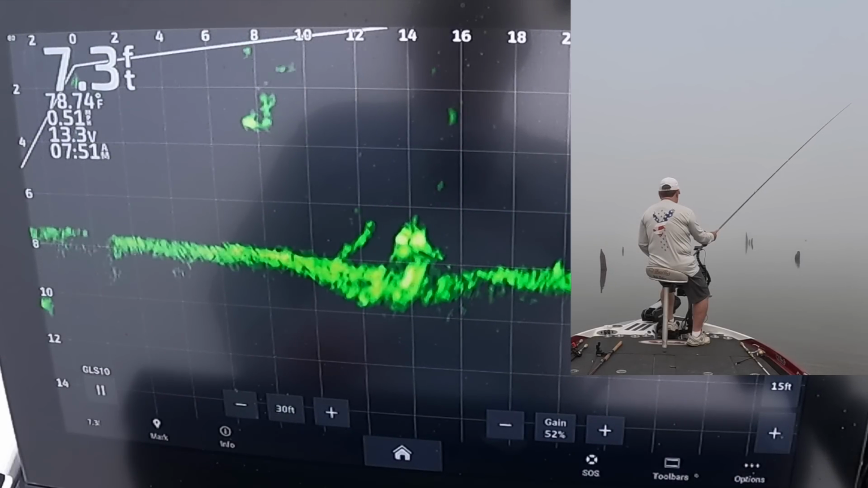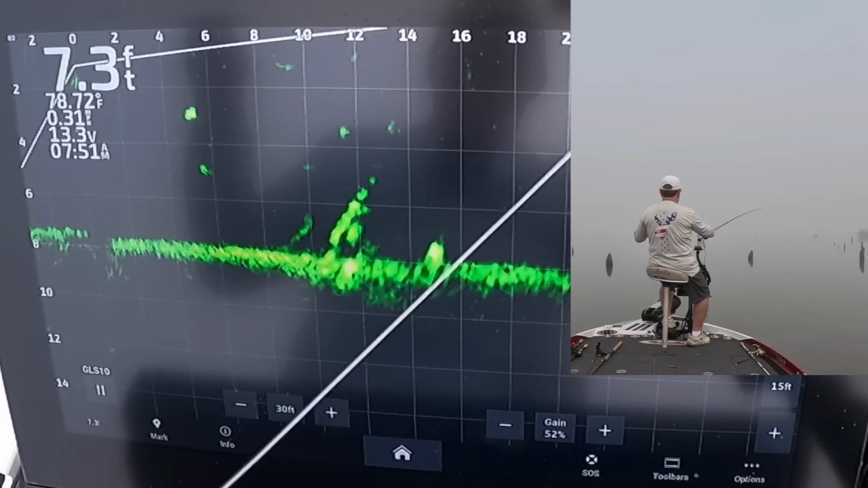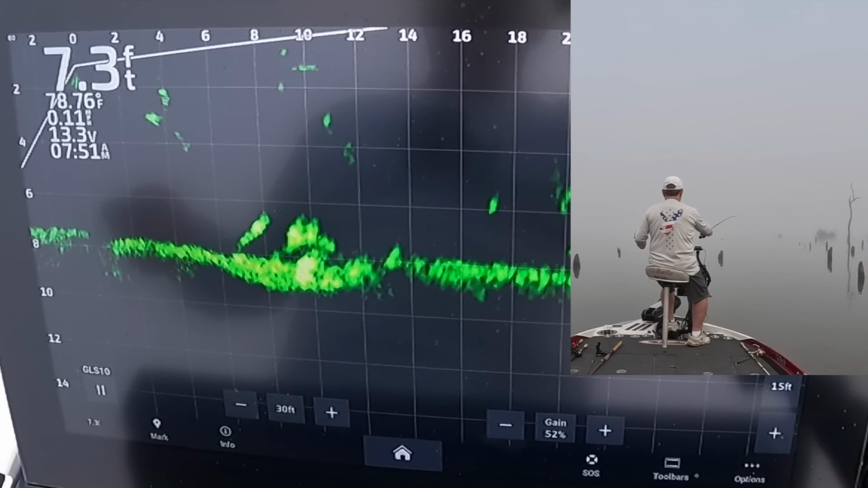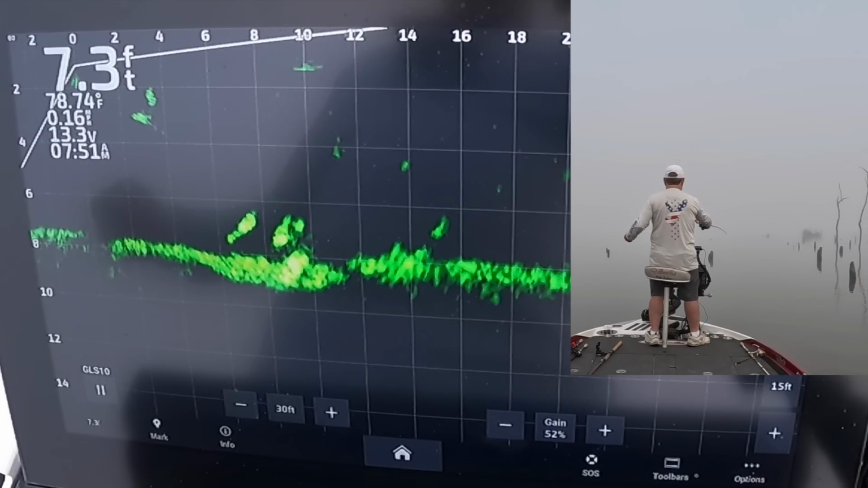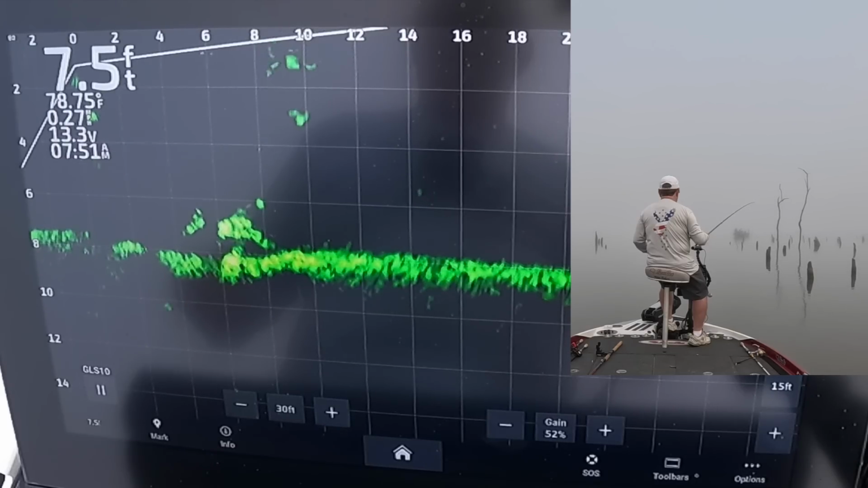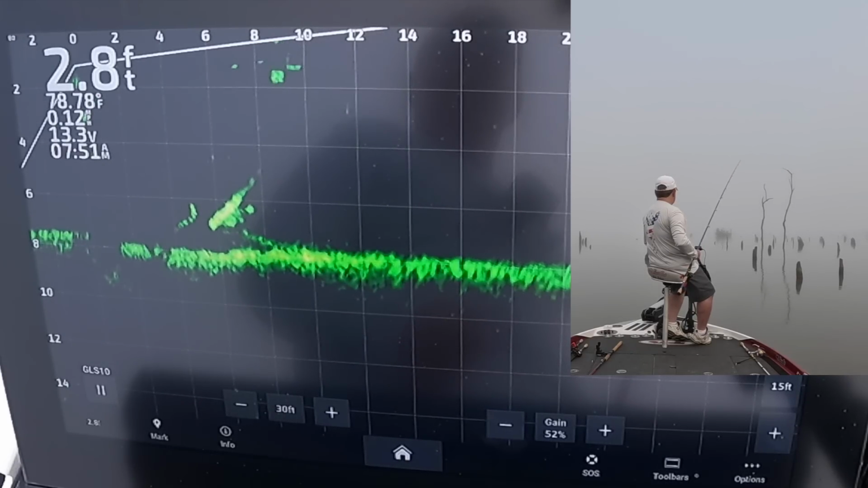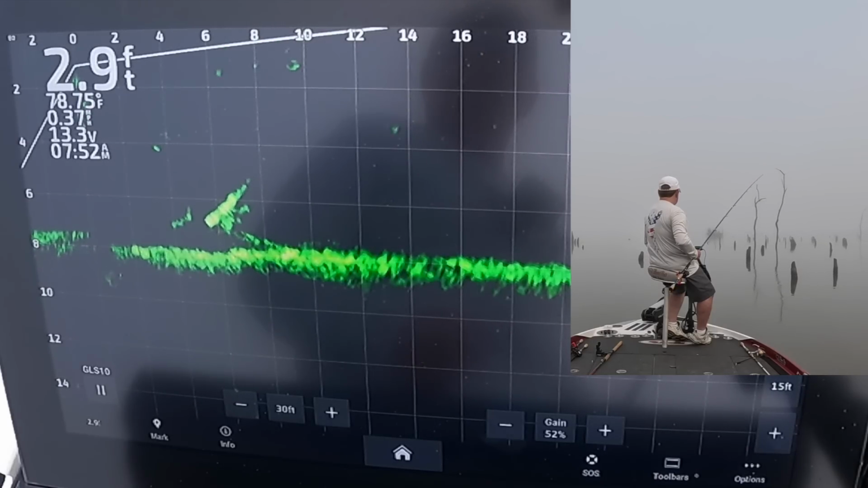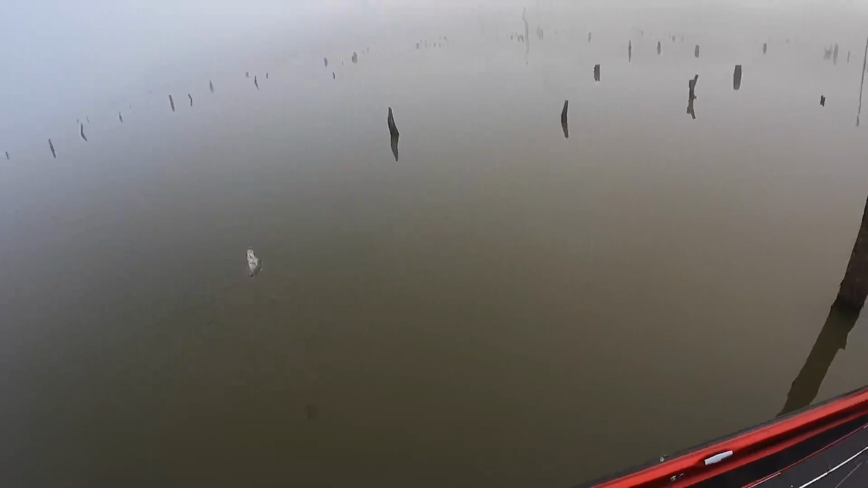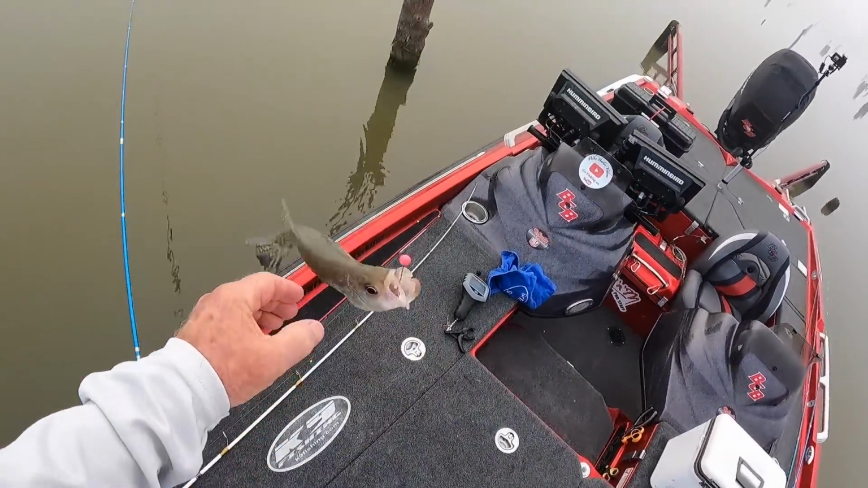Looks like junk from here, but there's something right there. I can't tell. Might be one laying right there. Oh, there it goes. Whatever that one was, he didn't want it. Is there another one laying right there under that limb? Can't tell how big he is. He's in there though. Yep. Black crappie. Hiding under that limb. He'll go in the box.